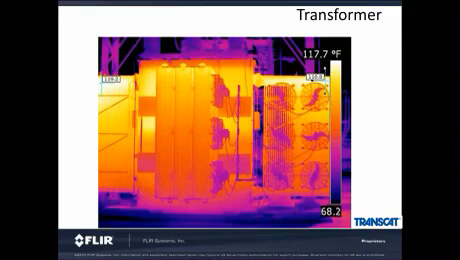Here's a picture of another transformer. The left side is about 3 degrees warmer than the right side. The left side measures at about 119 degrees, with the right side measuring about 116 degrees. There is only a 3-degree rise, but over time this could get worse.